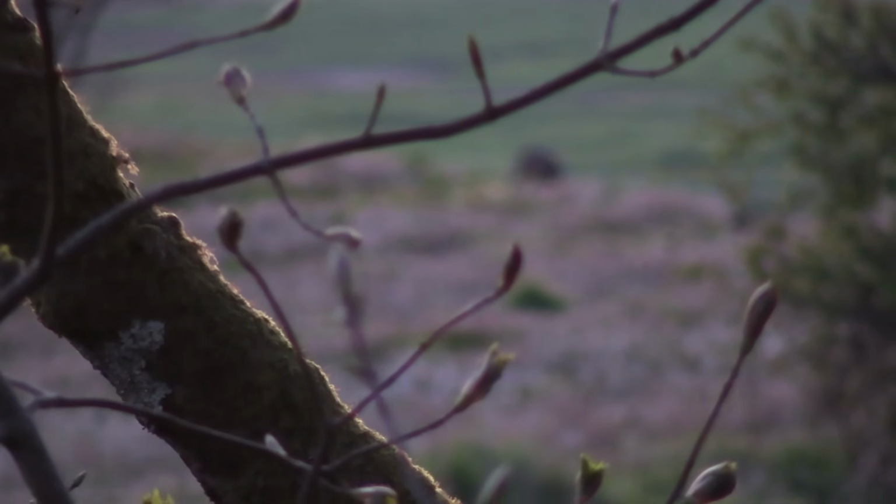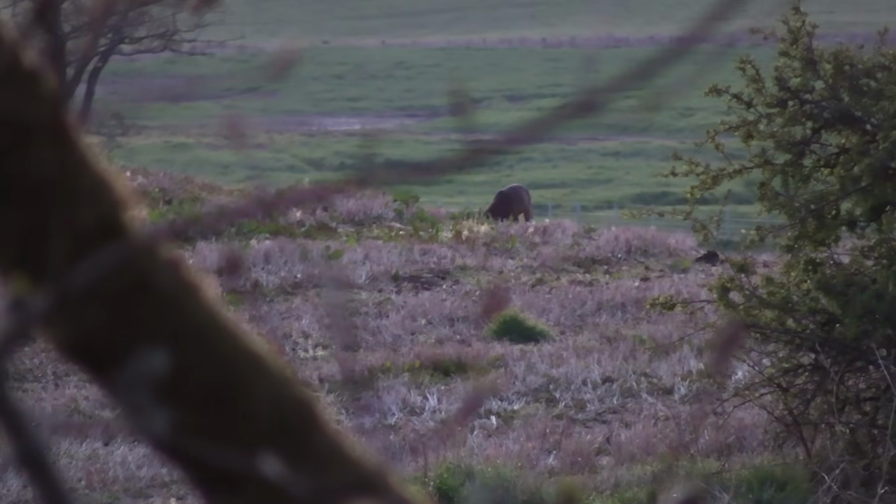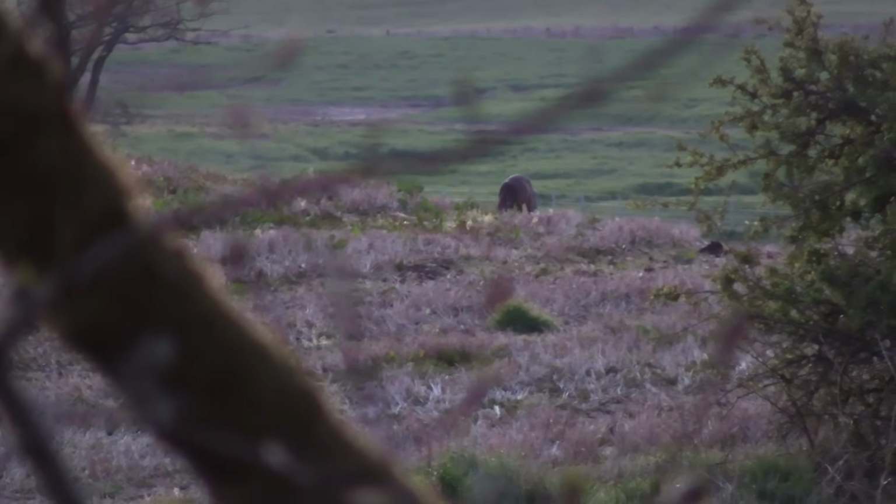See the sheep up on the top of the hill there, they've got to be, what, three-quarters of a kilometre away.